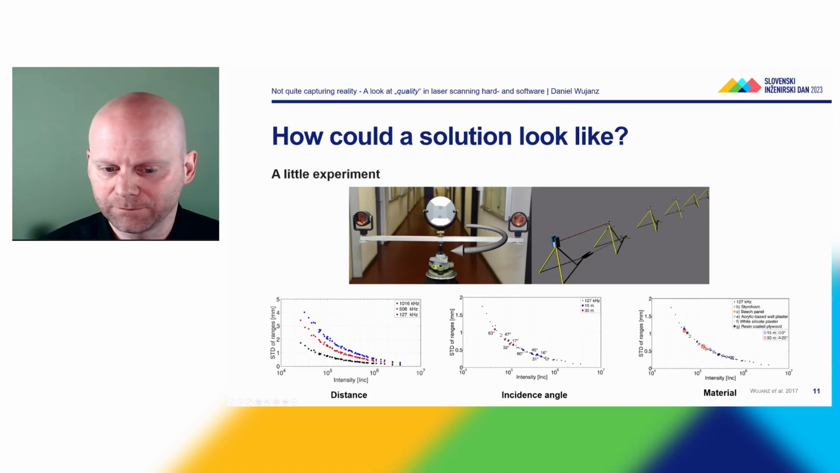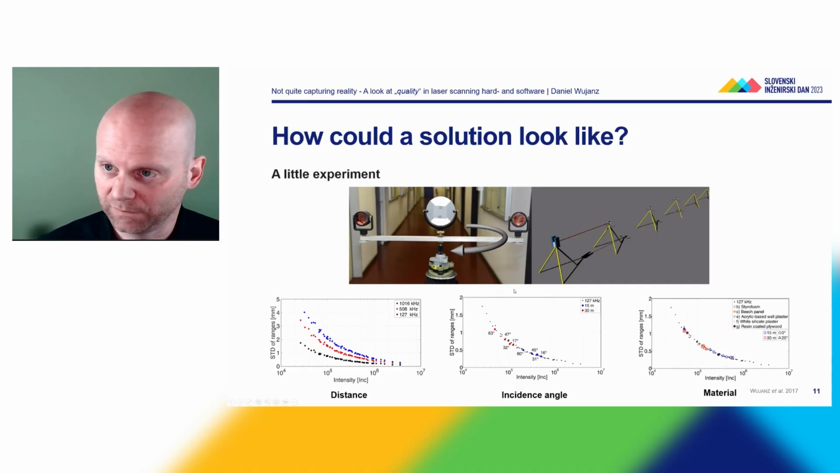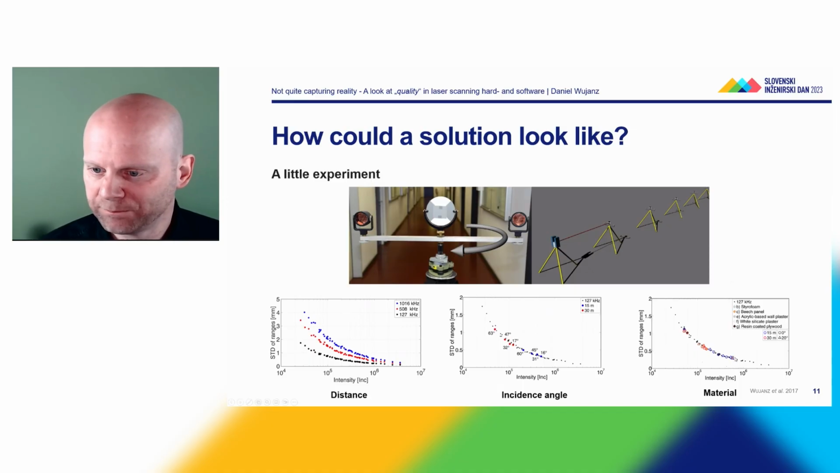Then we took more samples under different angles of incidence, ranging from 16 to 63 degrees. That sample at the very top has been tilted. We had a look at the standard deviation, and we found out that it also follows this trend. Then we used different samples, which we've seen on the 2 slides before, the white silicate plaster, for instance, and they also follow this characteristic.